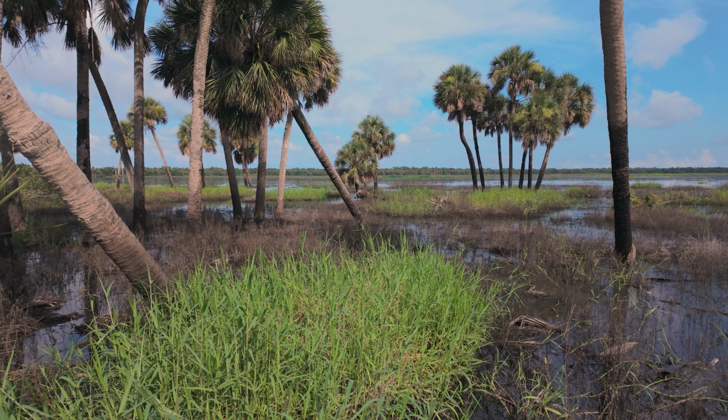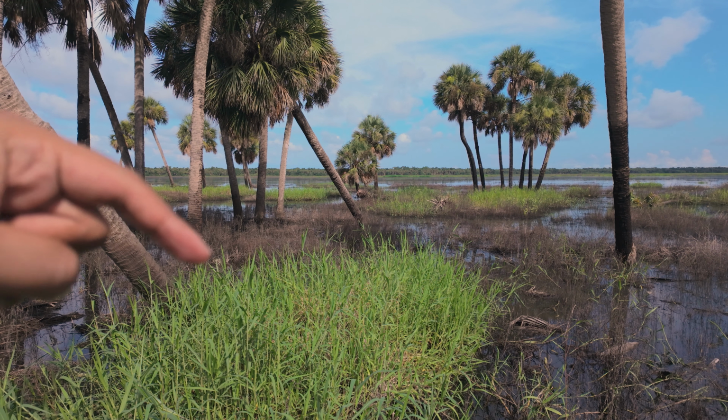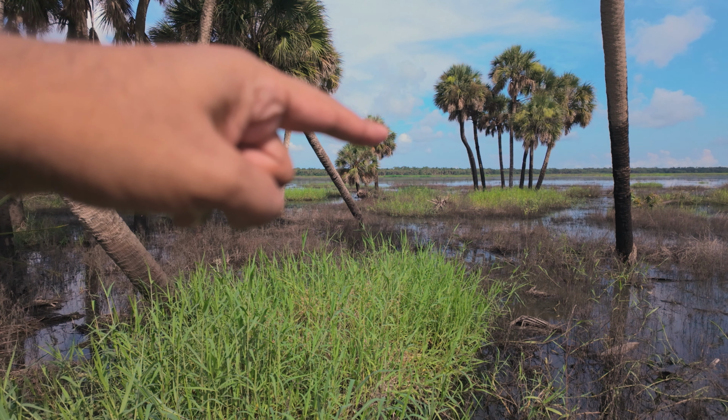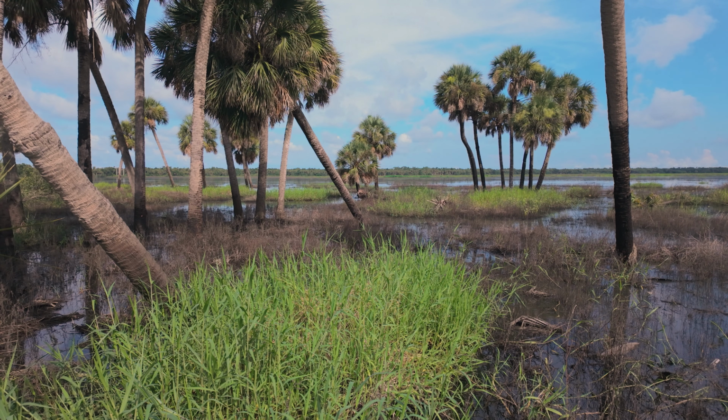So I walked around a little bit more, trying to see if I could find another composition. And I really like this one a little bit better just because of this patch of green. And I still get to keep all the other elements. All right, let's see how it turns out.